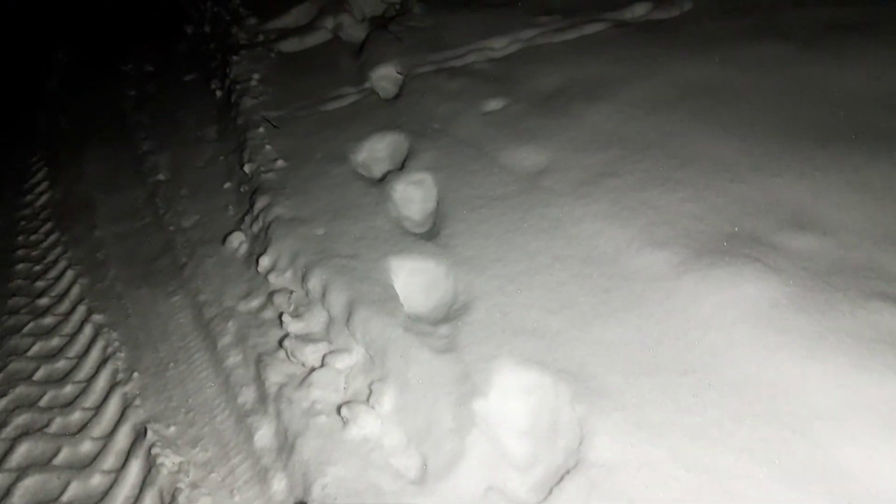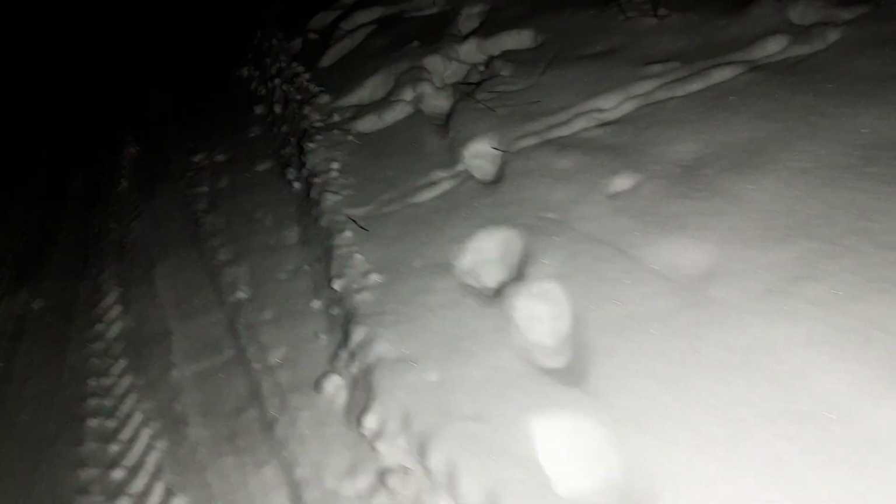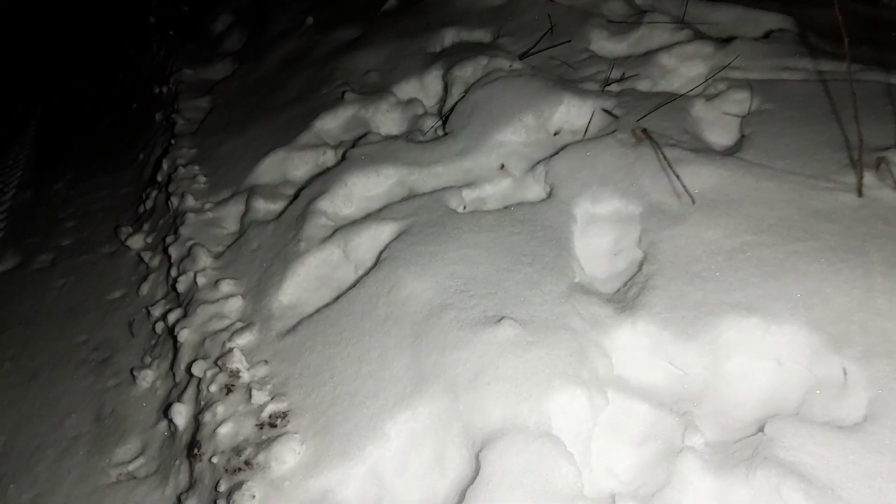Where were we? Over there. Let's go. Now these are some freaking giant tracks. Almost guaranteed there is a moose.